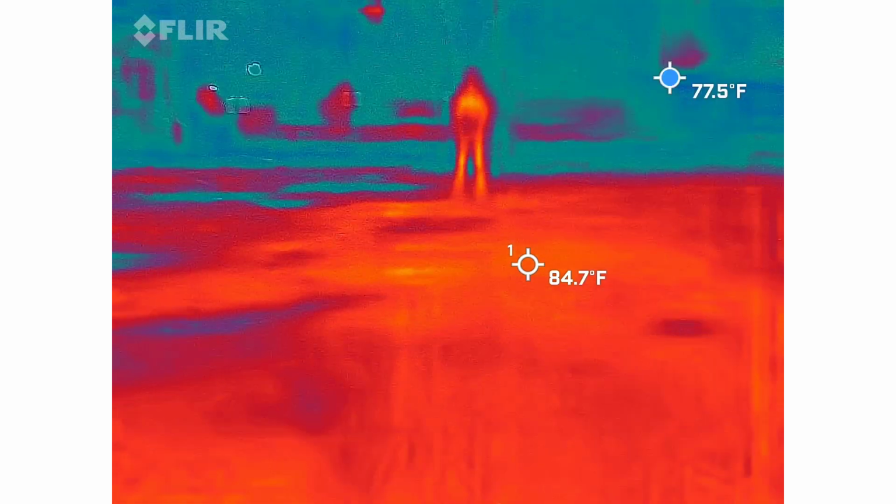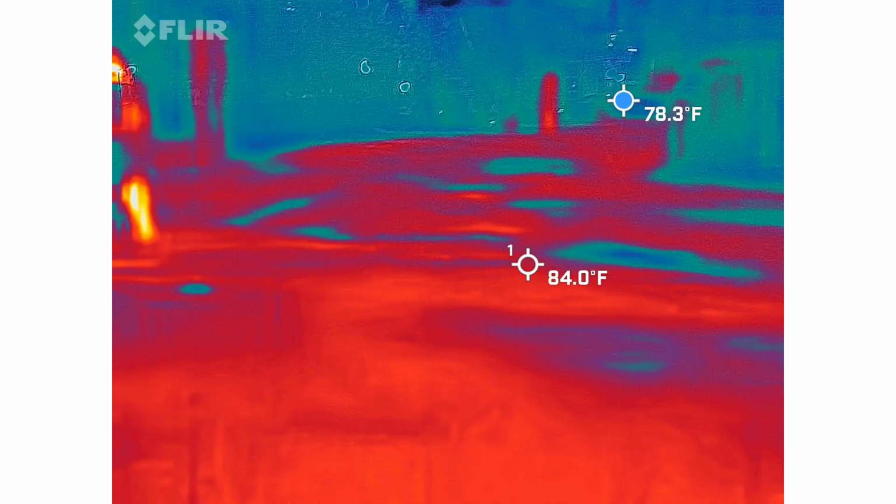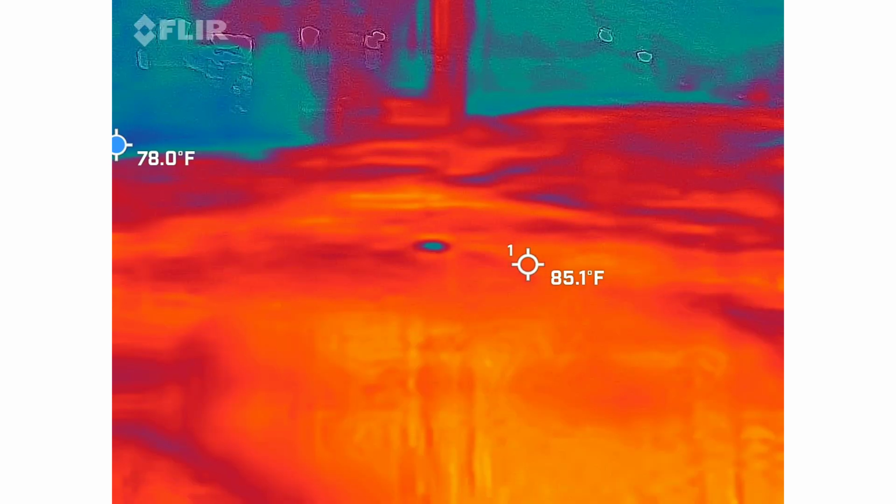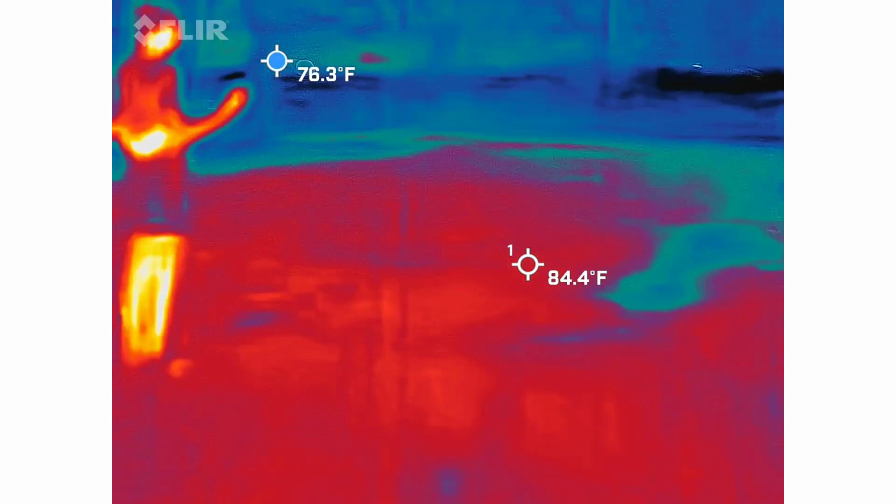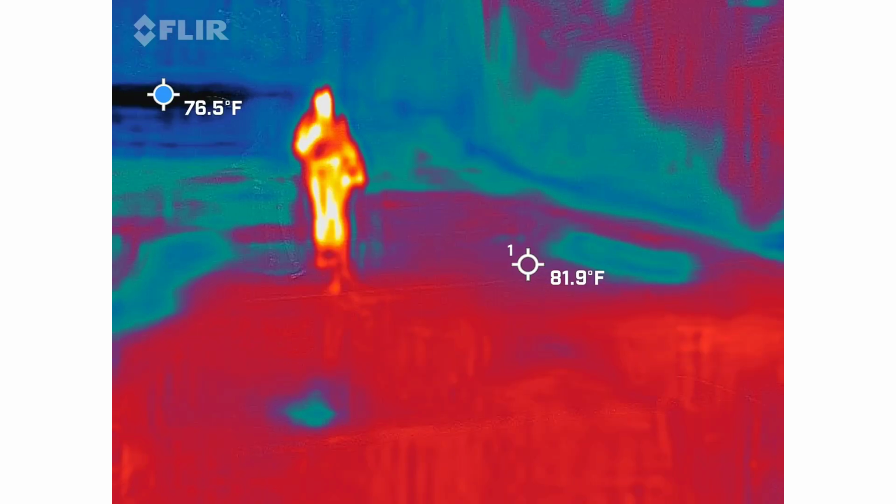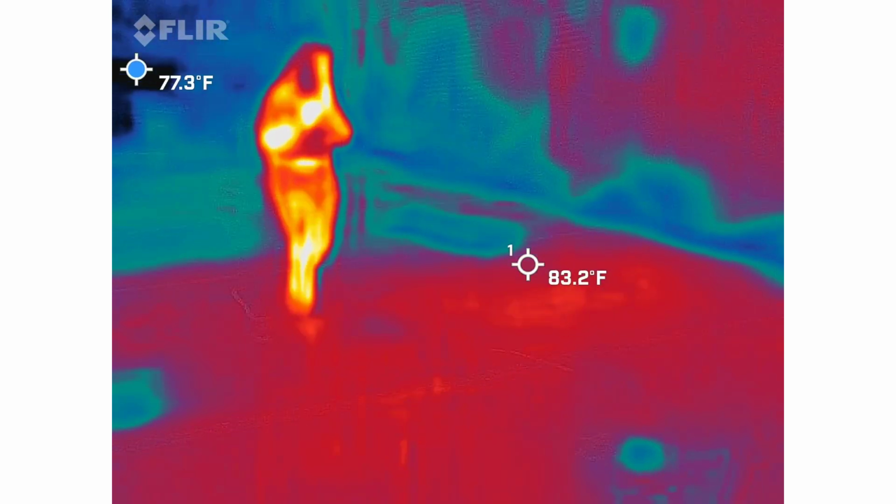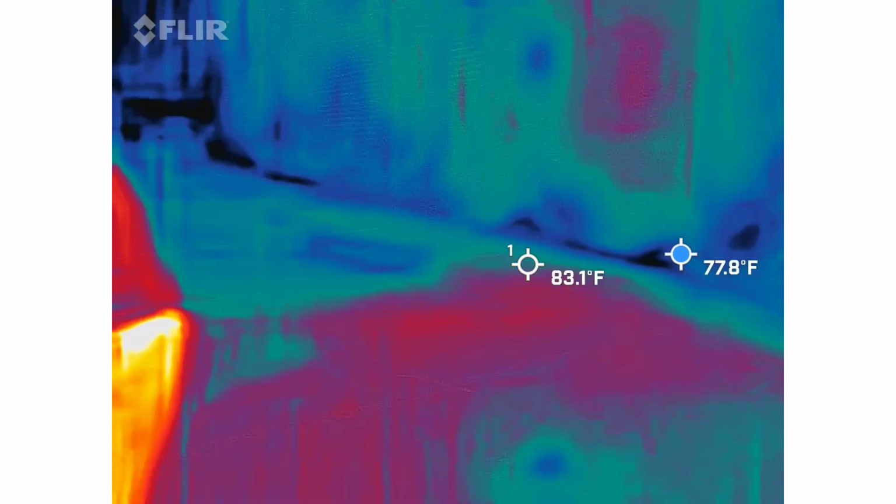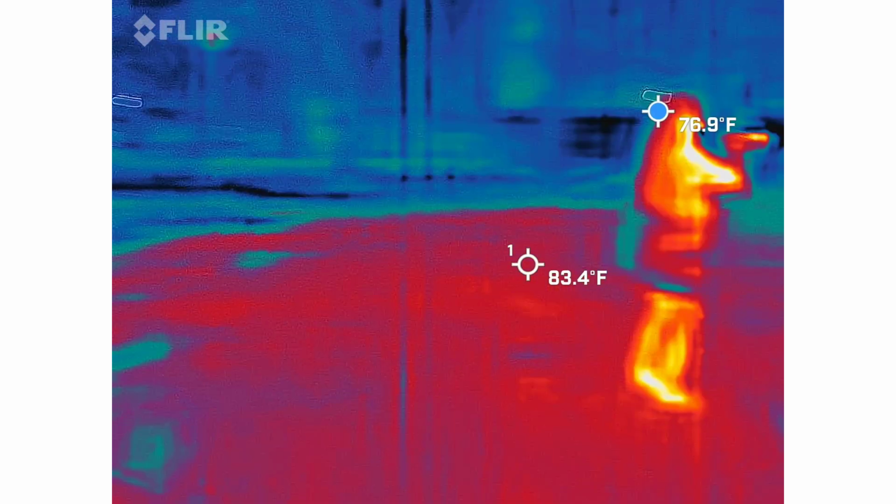Letters, numbers, anything? Well, you can't really tell until tomorrow.